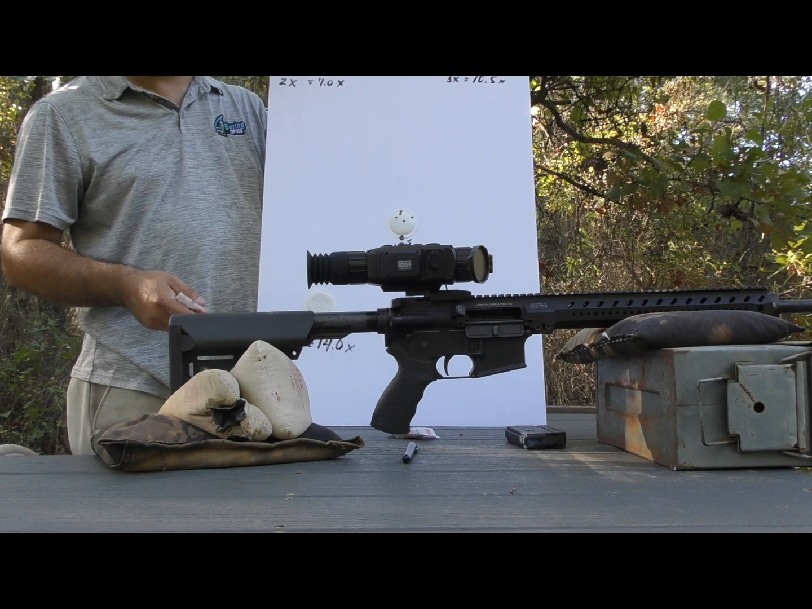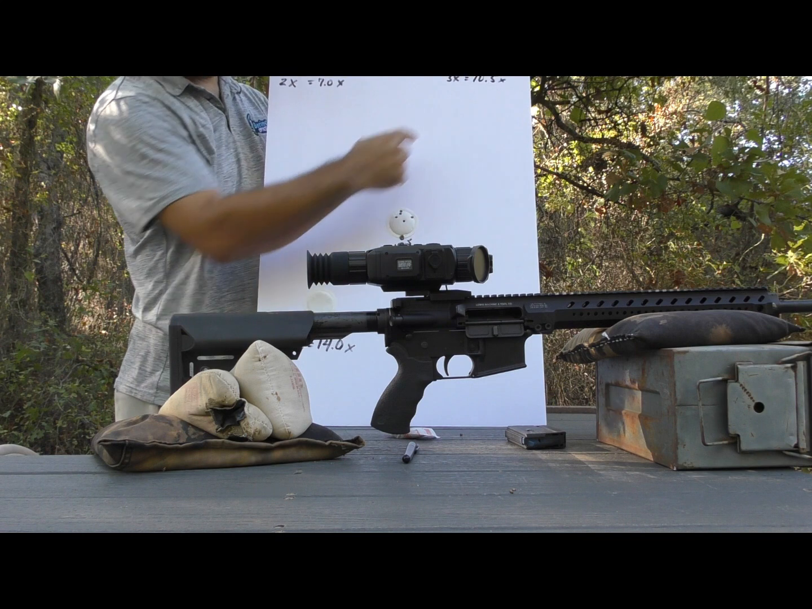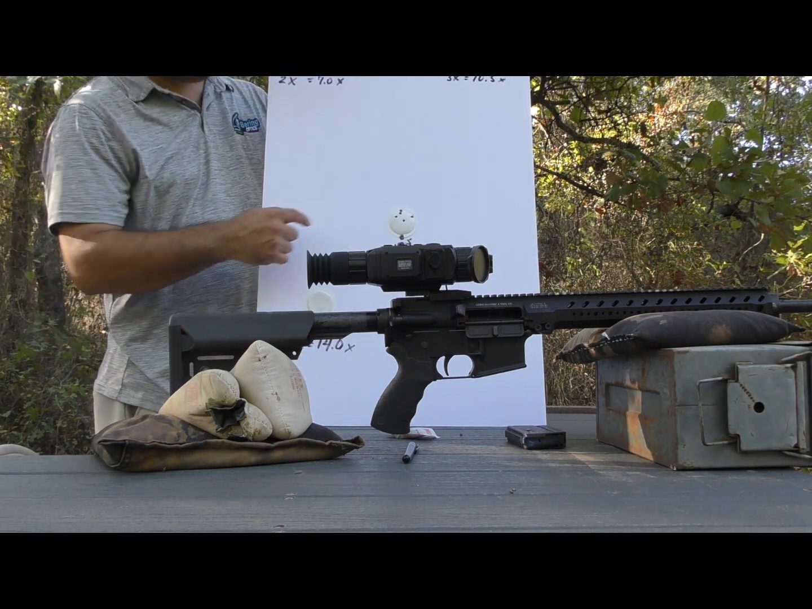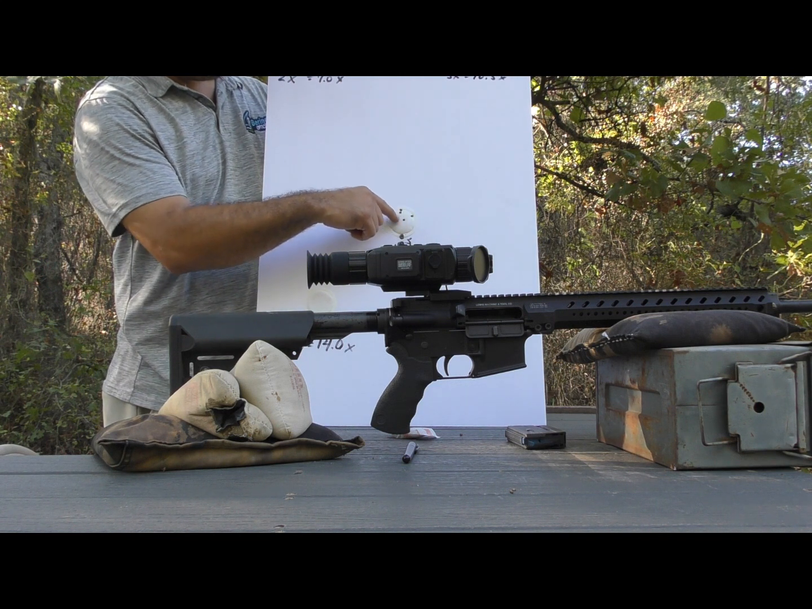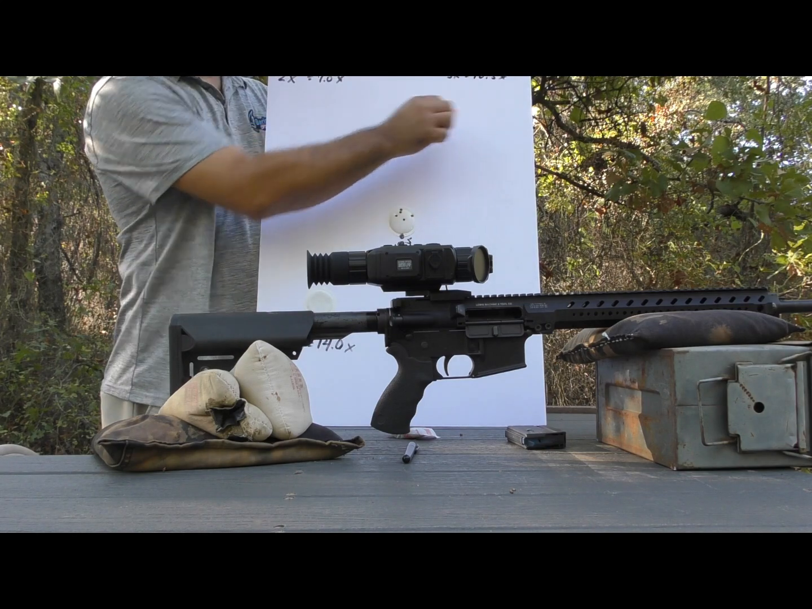So this is a test I like to do to ensure that at 2 times, 3 times, which is 10.5x, or 4 times, which is 14x, we are landing within 2 inches of this cut thermal target.